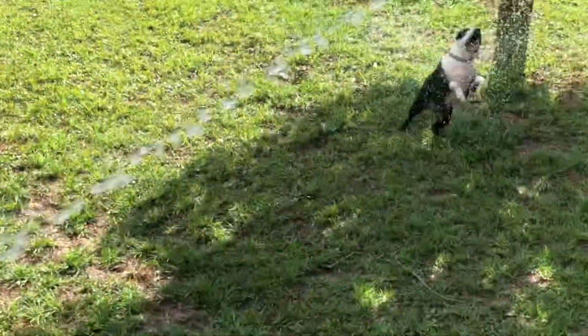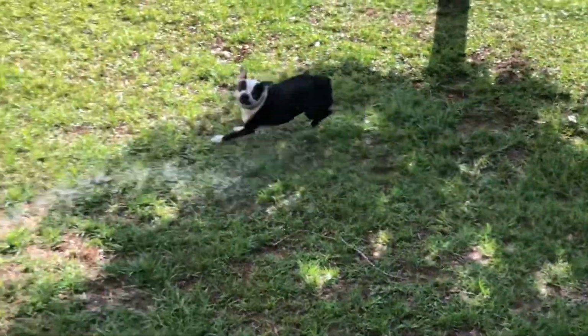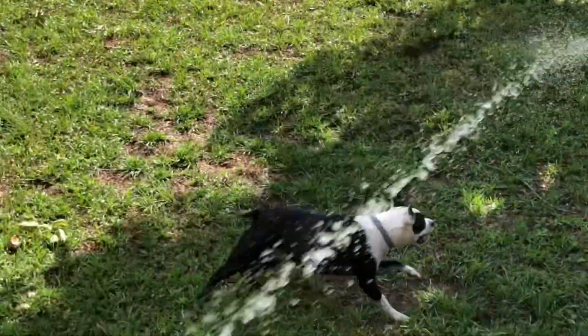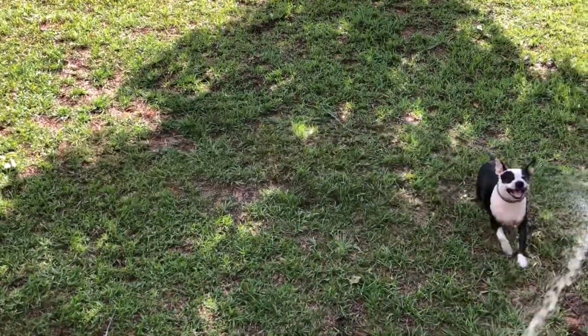Y'all, look at this dog chasing the water. What you gonna do with it, Weezy?